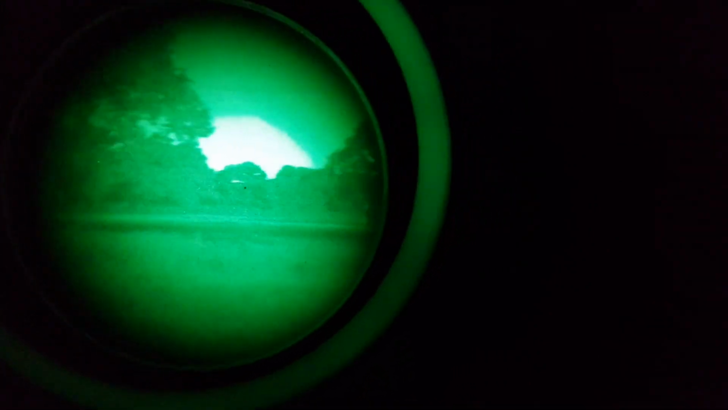You could actually use this for looking at stars, because, oh, is that the Milky Way? Ha! Yeah, you could see the Milky Way through this if you wanted. You know, this is pretty damn smick for a piece of homemade equipment. And looking in the field there, it basically looks like it does in the day, just only green. And then you've got lighting over there on a house or something.